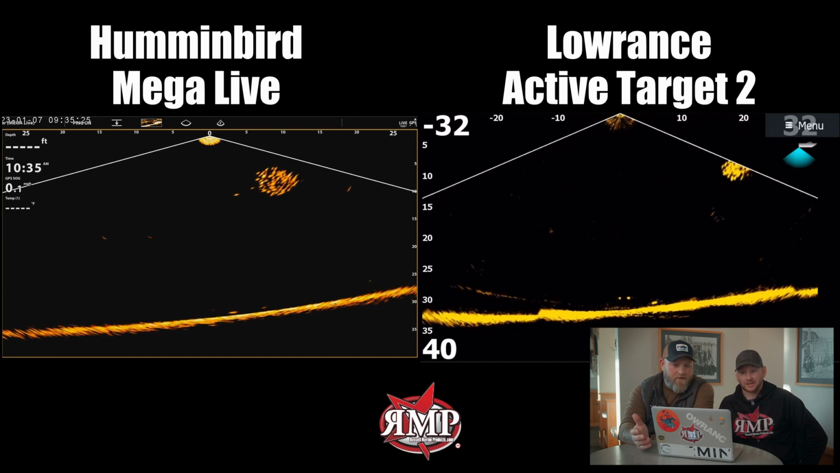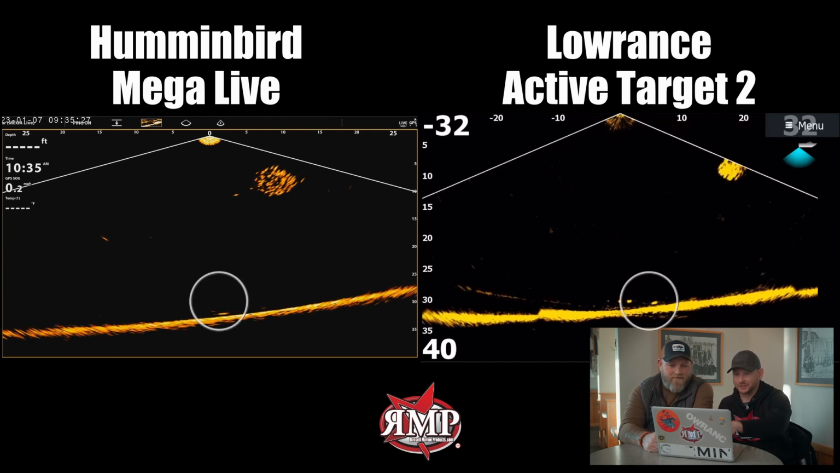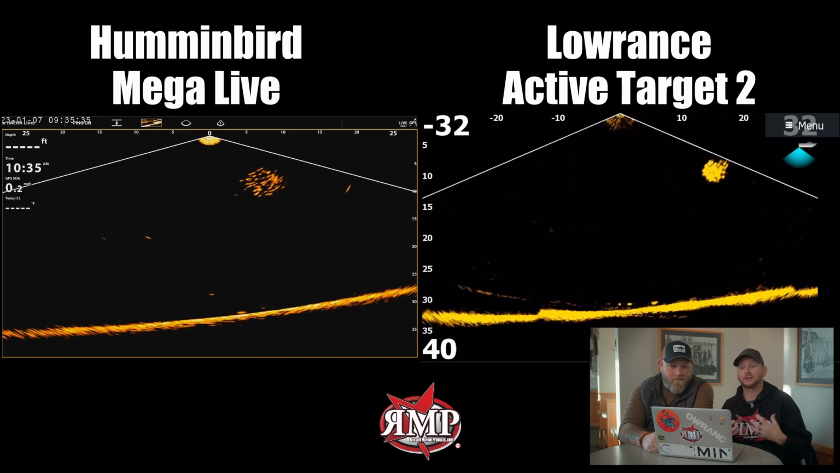Bait fish. First and foremost, we've got fish on the bottom here. We're actually going to get a fish on the Megalive to come up. You can see the lure jerking up and the fish going away. Very good target separation on Megalive. In fact, I'm going to say target separation is probably better than the Active Target2. Seamless bottom, what we got here on the Megalive.